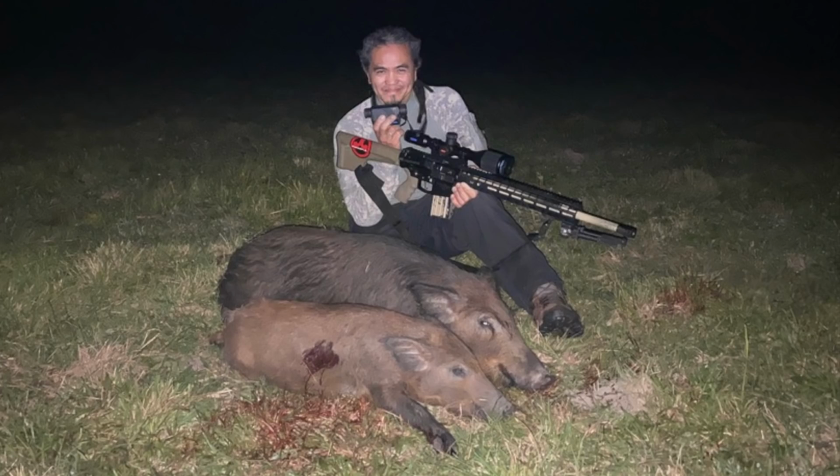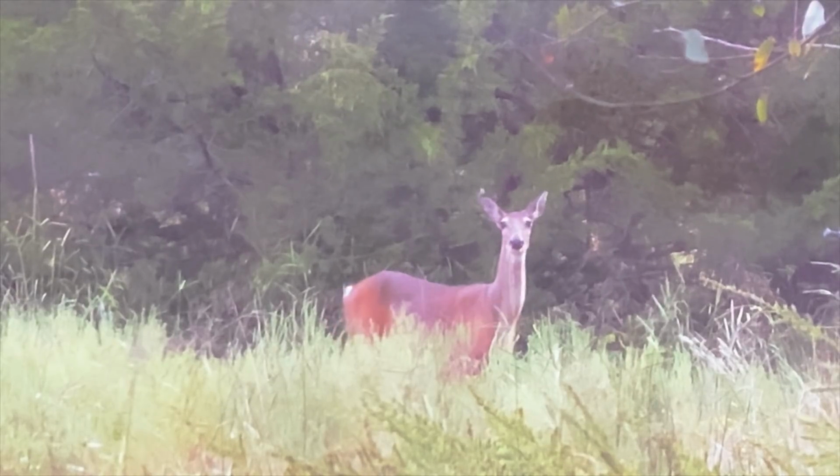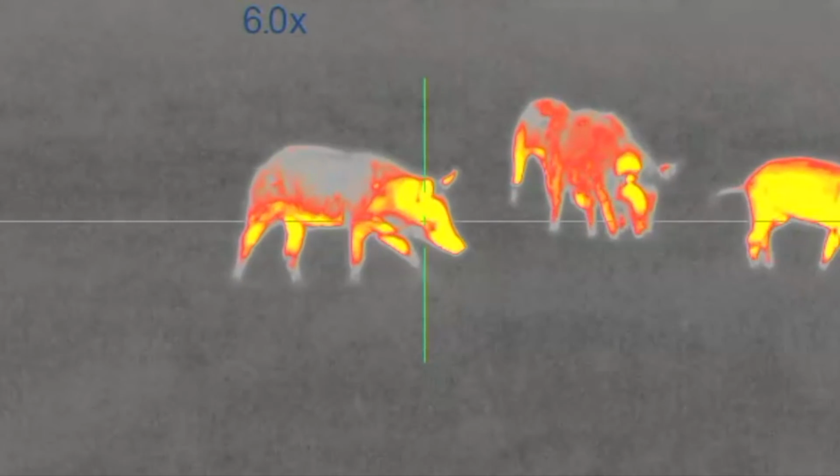This was a fun hunt after spending 10 days hunting elk in Colorado. I'm really itching to get a deer down with my bow this season, so stay tuned for my next adventure.